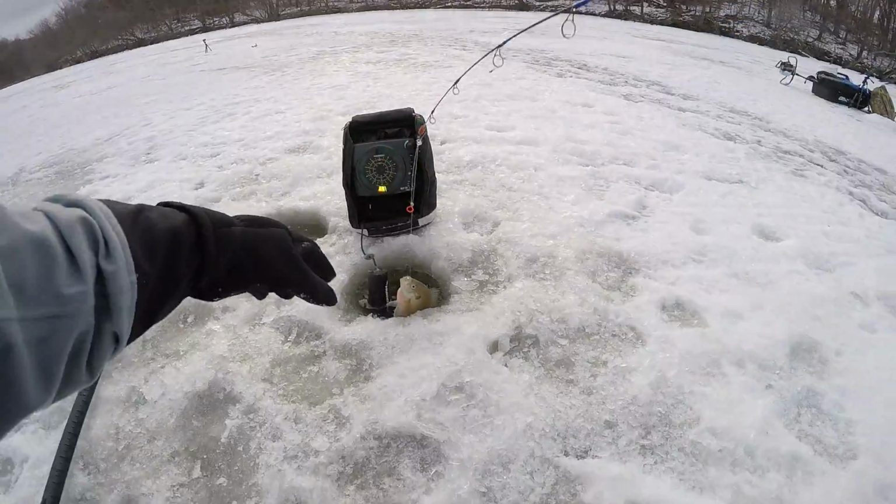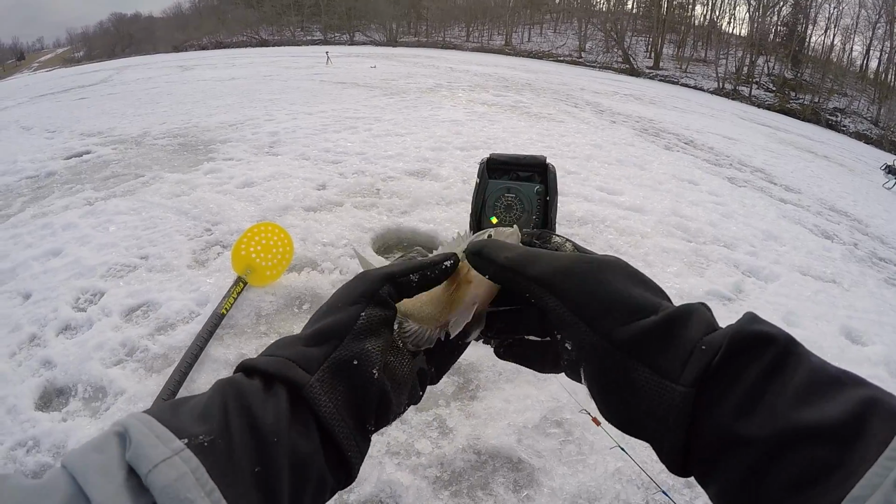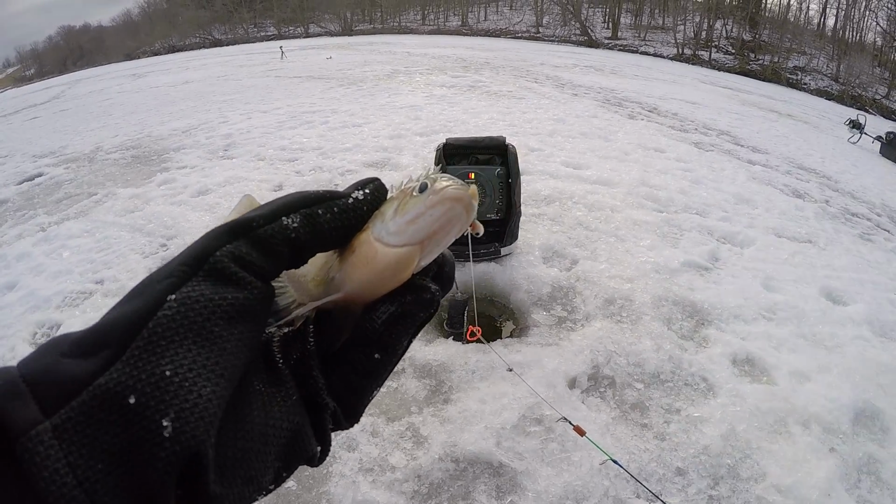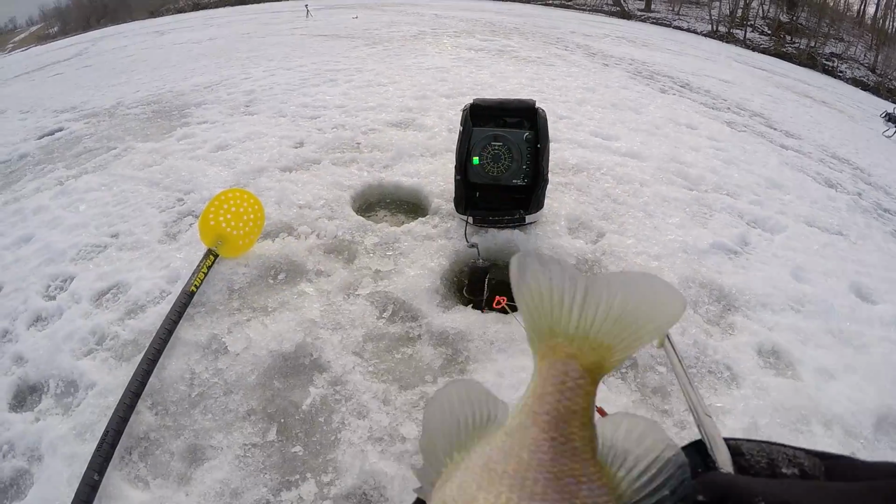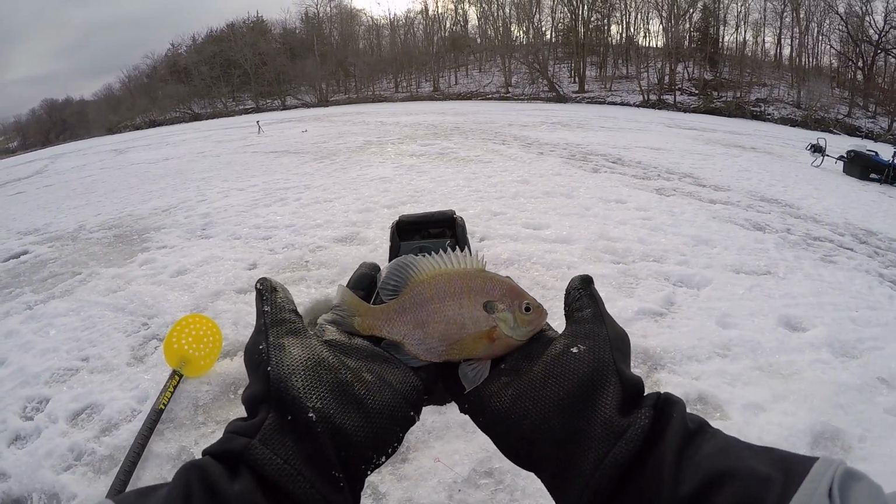So I don't know if we need to get... Nice little gill. I don't know if they need to get some of the crappie out or if people just keep, you know, every single bigger one that they catch, which could potentially be the case as well. Like I said, I'm not real familiar with this place.